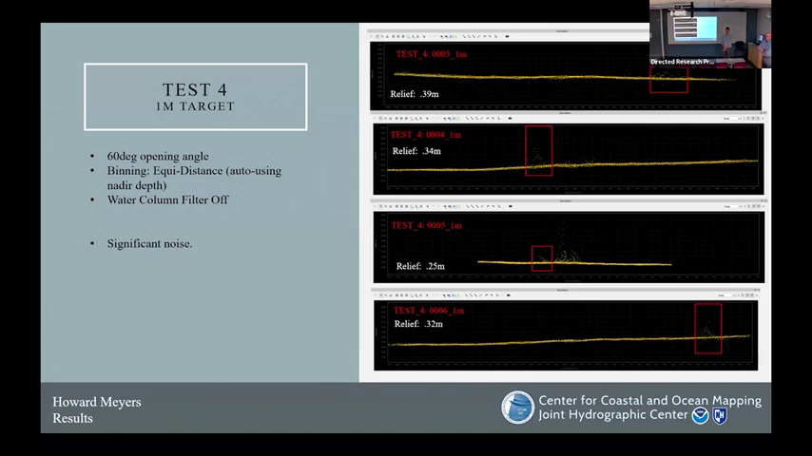I don't remember exactly how that water column filter works, but I think they basically made a single beam out of their sonar and tried to detect nadir right beneath it and then omit stuff above that. Oh, if it was a single beam, depending on the angle of the beam, if you were close enough to it, the single beam could be picking up the pile. Possible.